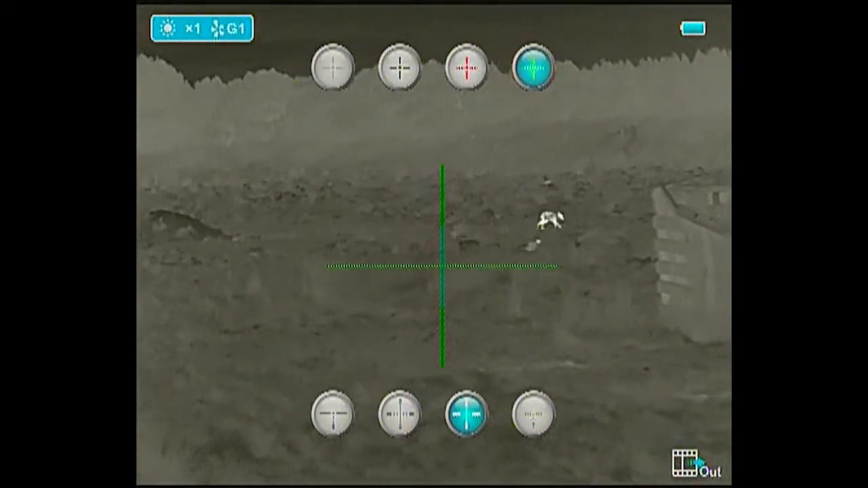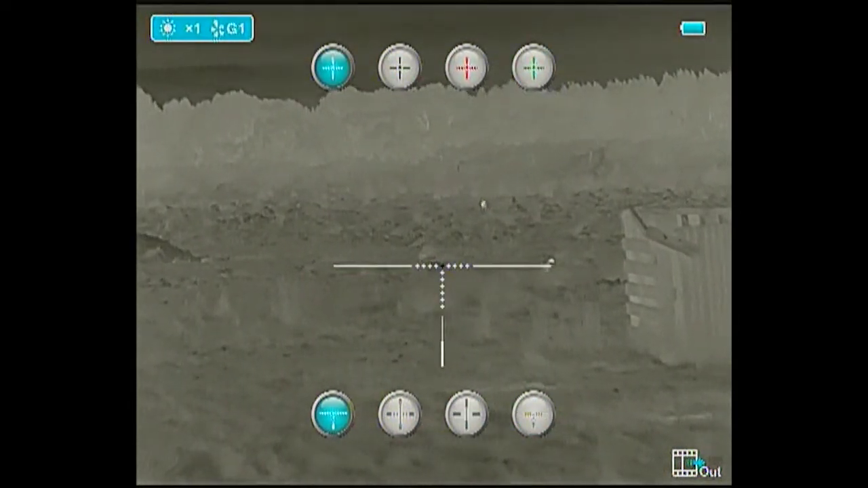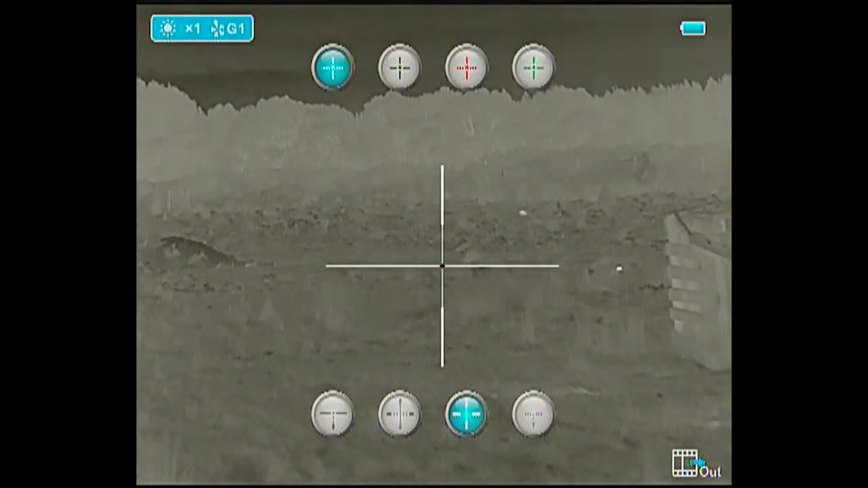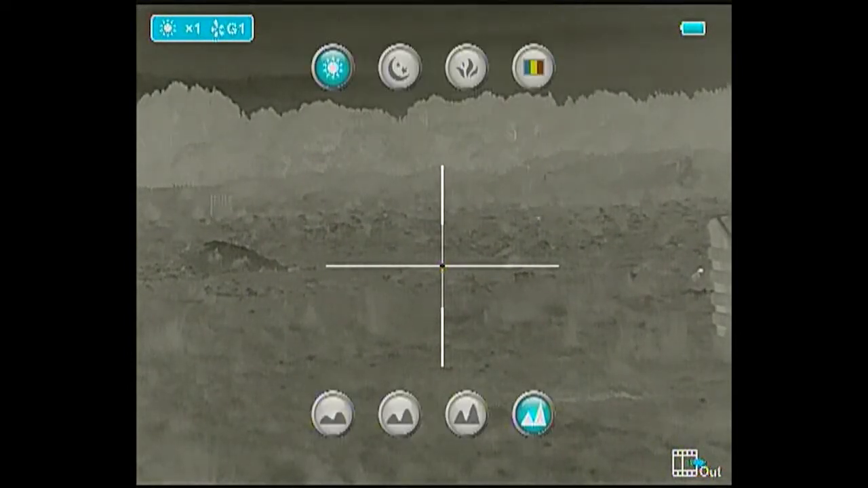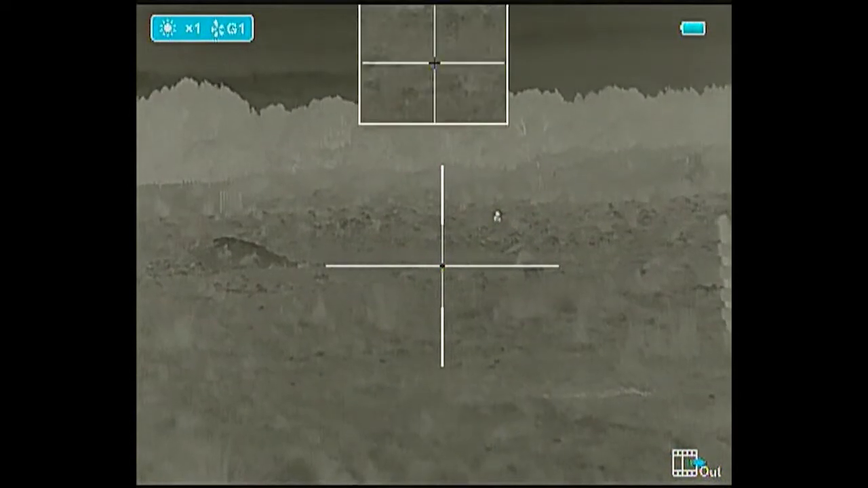I tend to shoot with white hot in a black cross, so the middle of the cross is black, just to give me that bit of contrast. Some prefer black hot with a white cross, but as I said, it's personal preference, so whichever you can see clearer and you like. Pressing the menu button again obviously gets us out of the menu system.